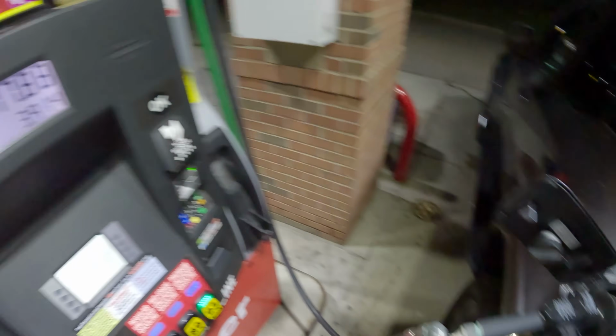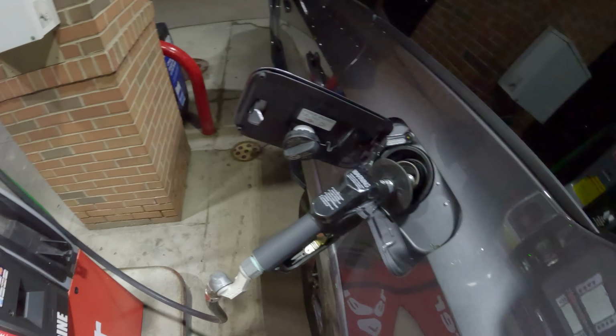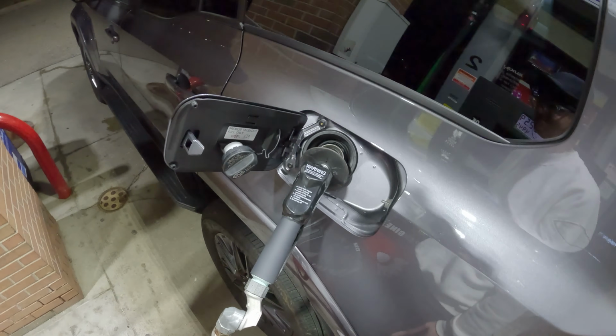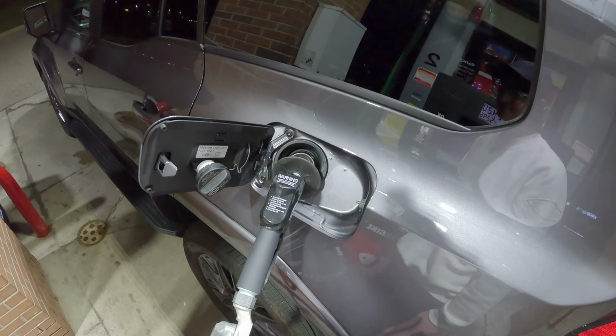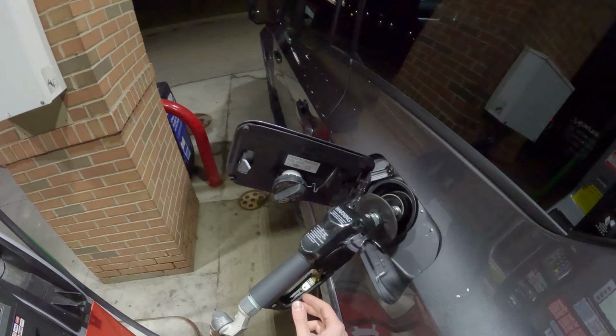We're just going to put like half a tank in this thing so our friends at the fleet company can make it back home tomorrow. This is a fast pump.